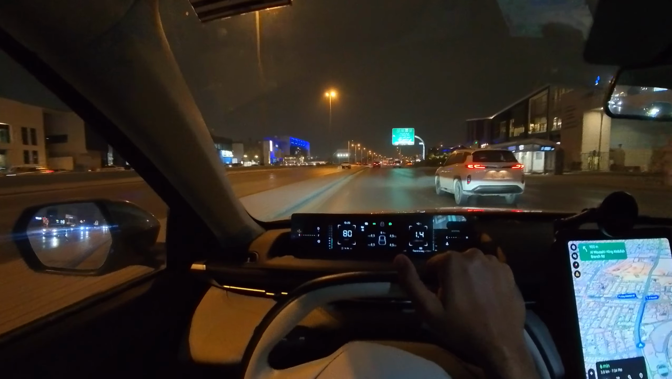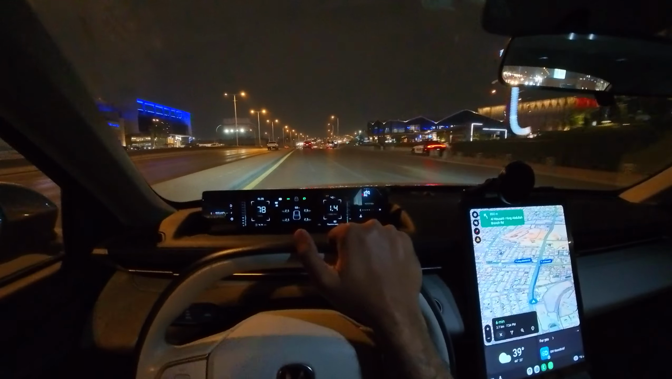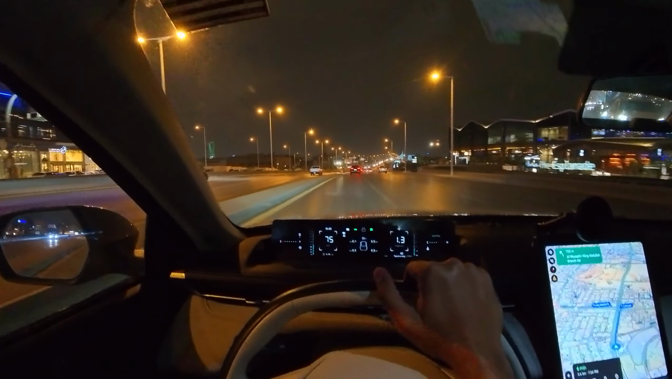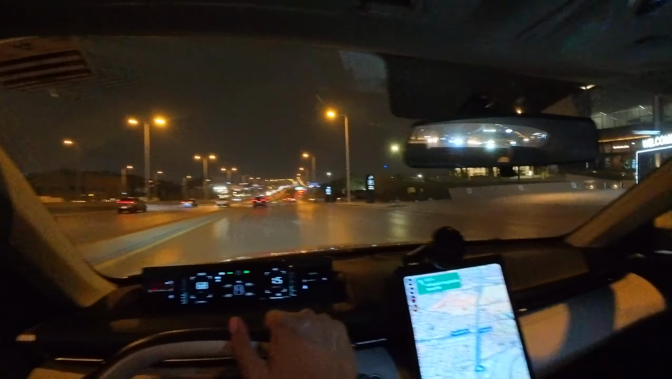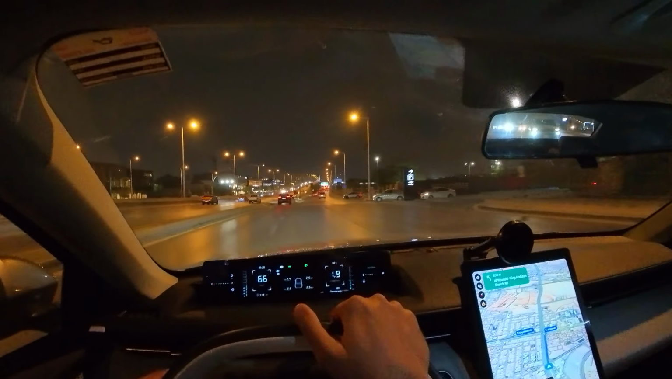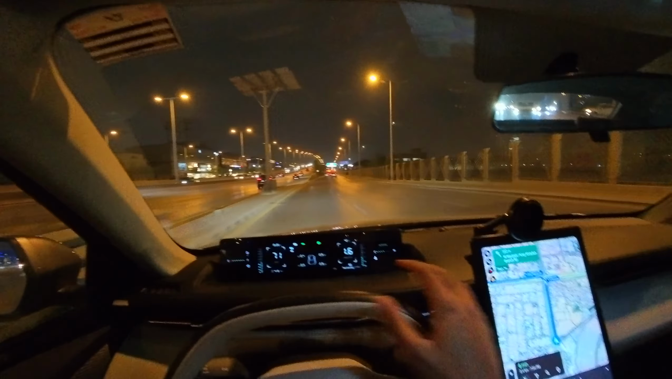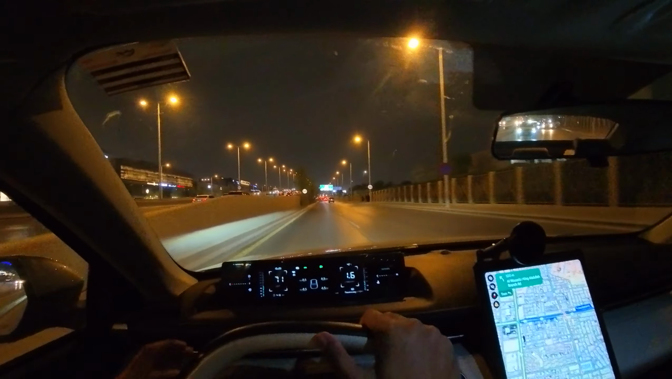Oh, I think we are not going that route, or are we? Let's see. We are going from down below, so yeah, not that. Oh, okay, not that.